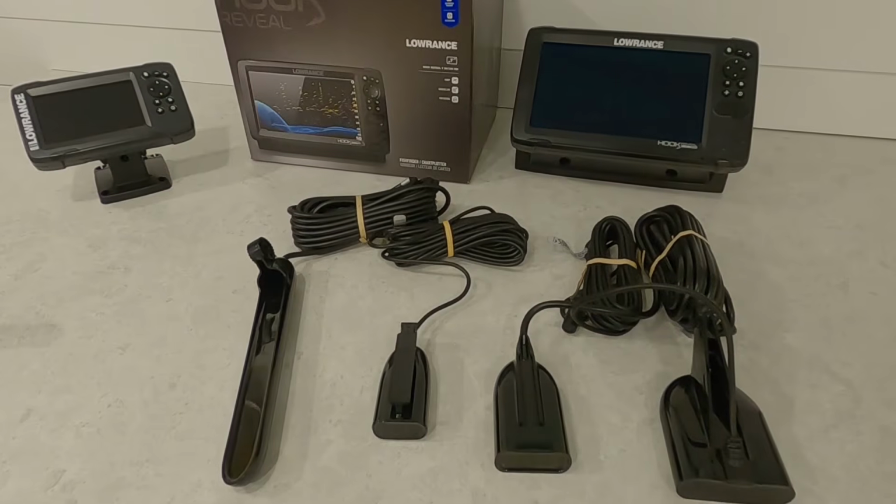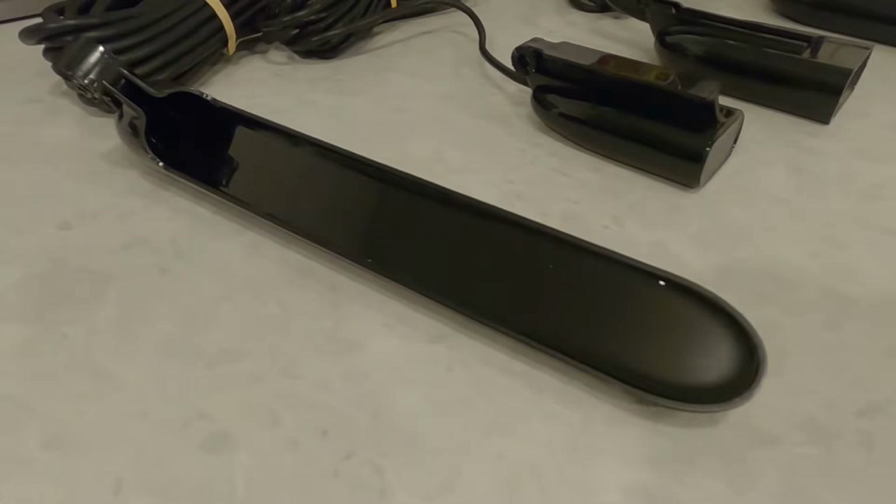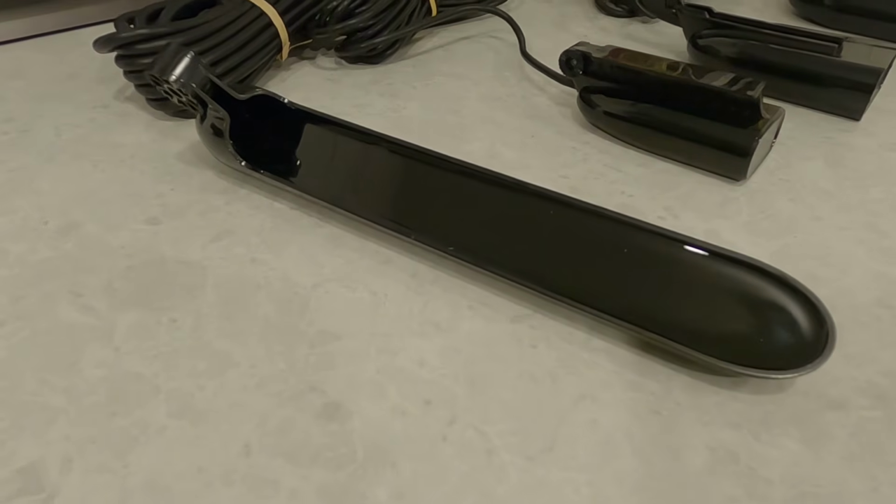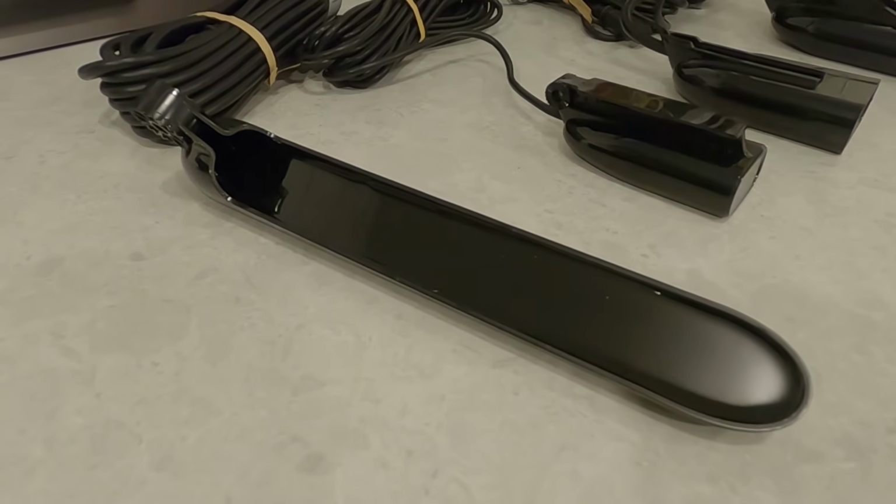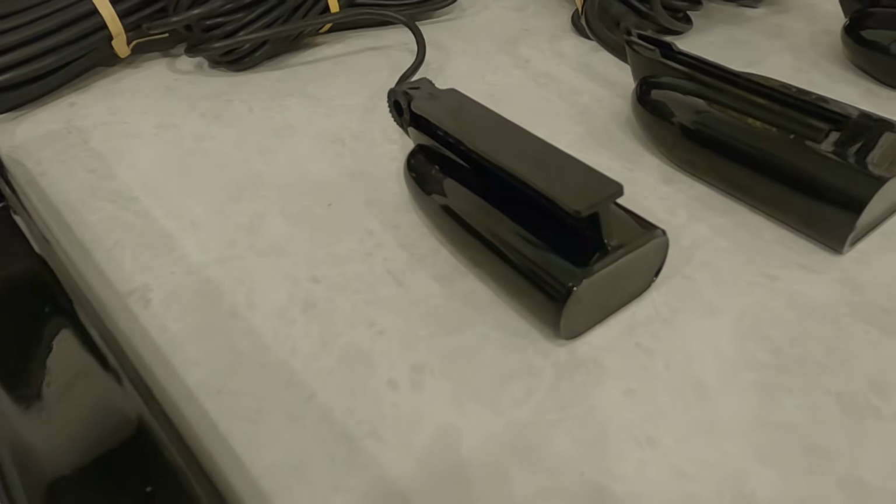Alright, now we're going to talk about the transducers available for these Hook Reveal units. So first off, the high-end transducer here is the triple shot transducer, which comes in about 10 inches long. It's going to give you single frequency high chirp as well as DownScan and SideScan, and will work with FishReveal. The next transducer is the split shot, second most common, same features.